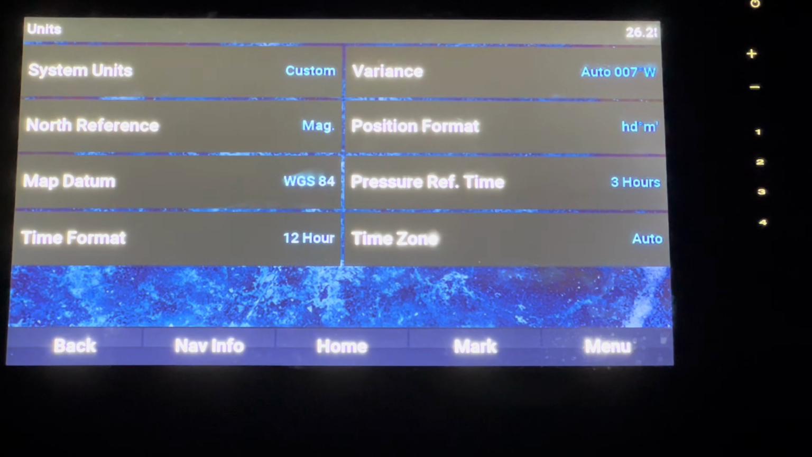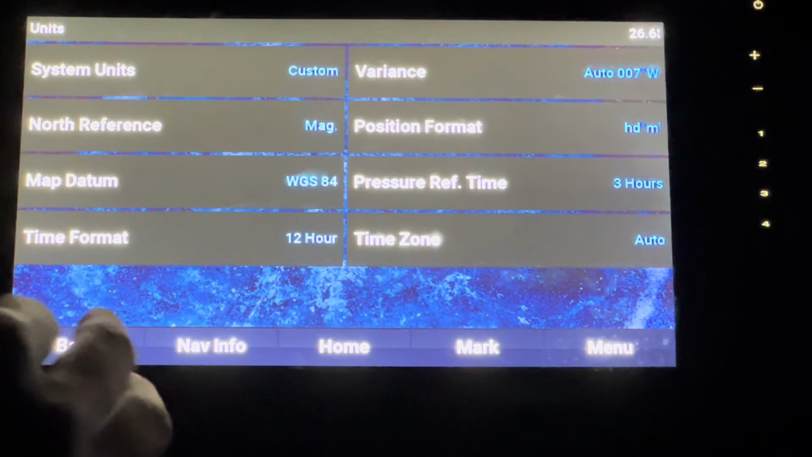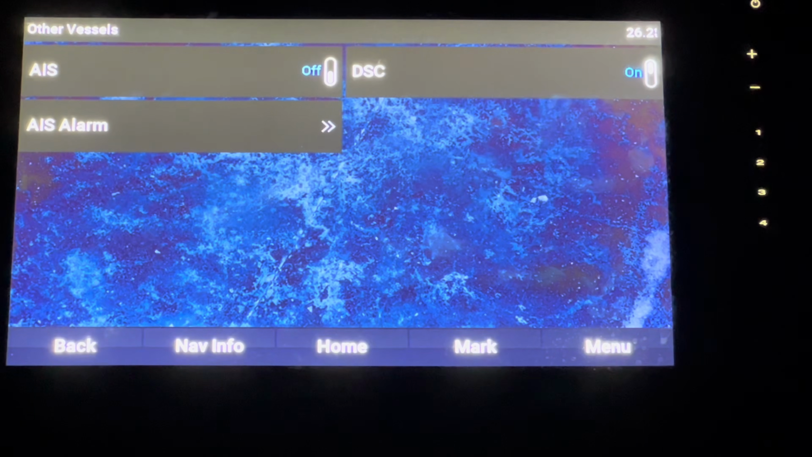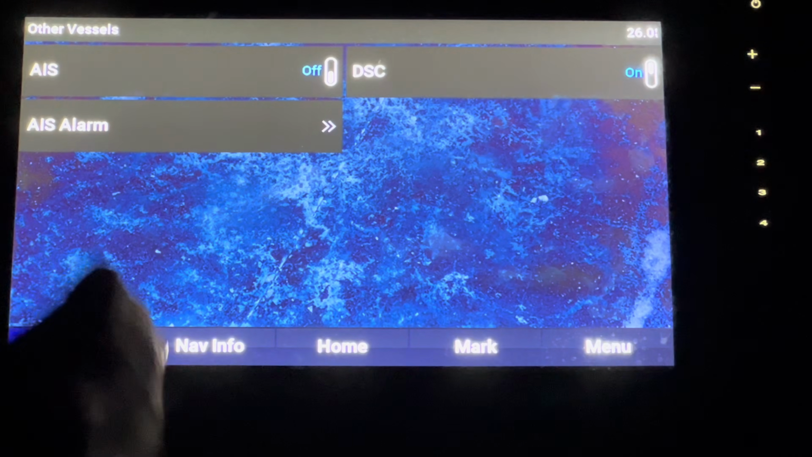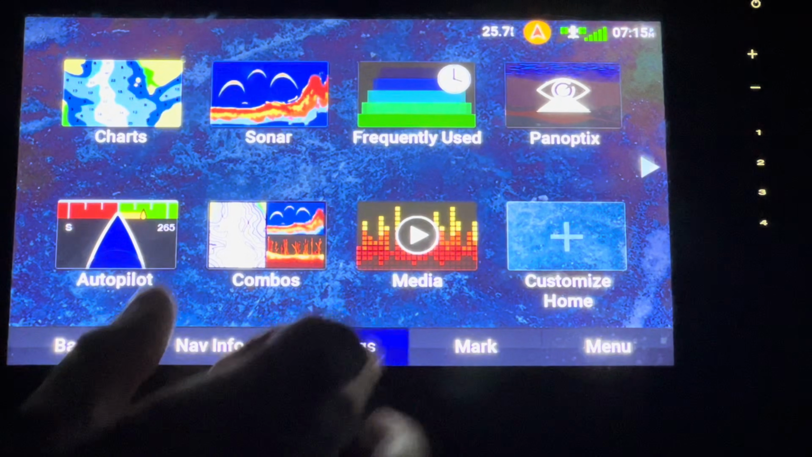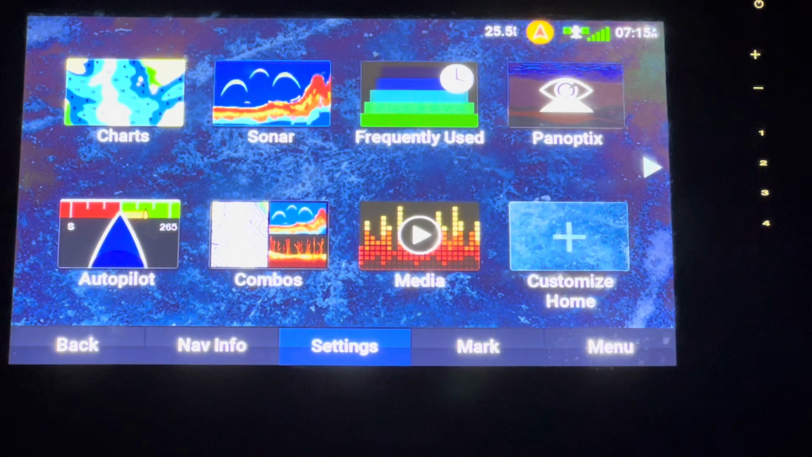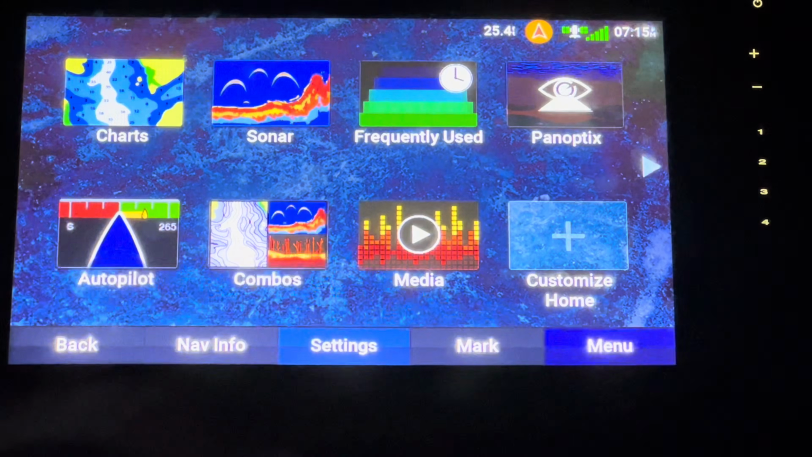Okay, so units, this is where you can change all your different, all the small things, like if you need to change your formats or anything like that, depending on your area, what you're more comfortable with. I don't use any of this stuff because I'm not a powerboat. I'm going to work down a little bit more in the settings here. So generally speaking, if you need to change something in your settings, you're going to find it on the bottom section here.